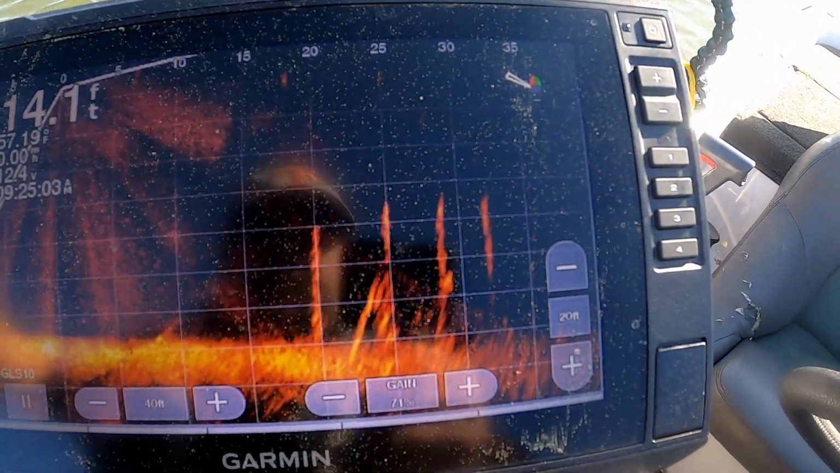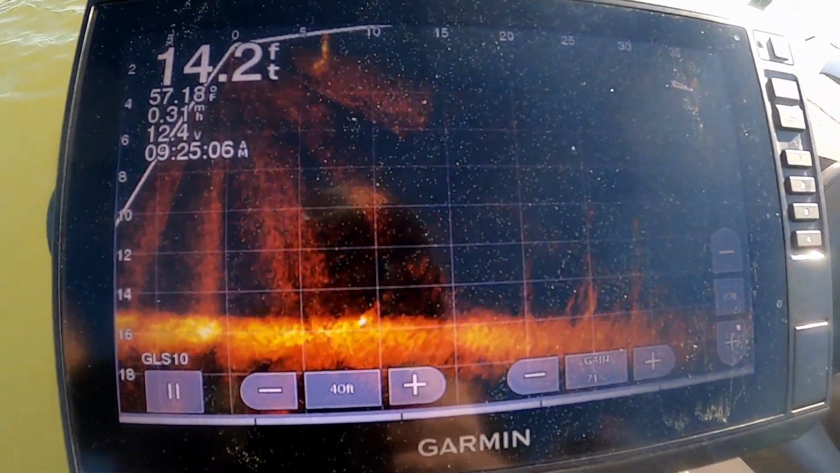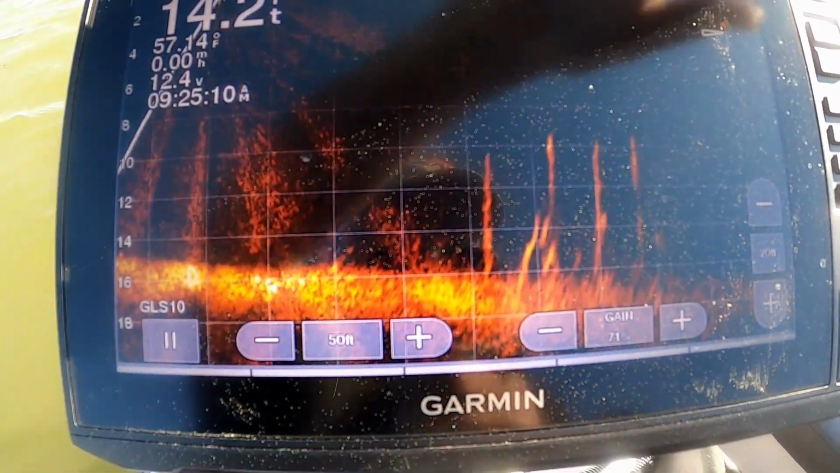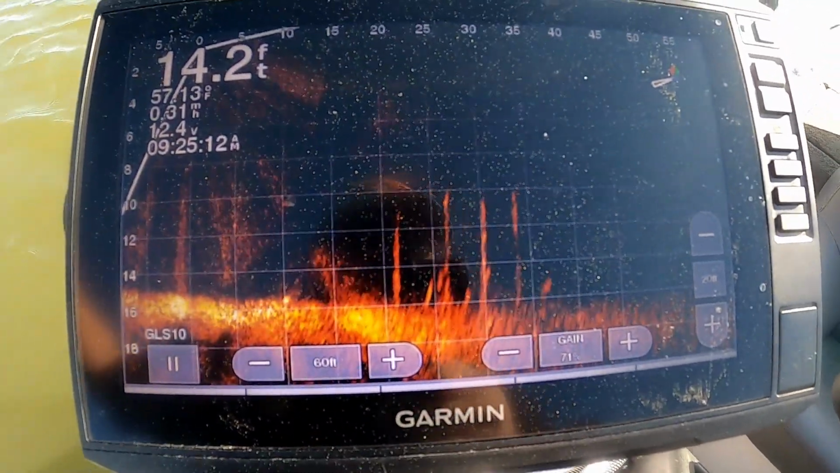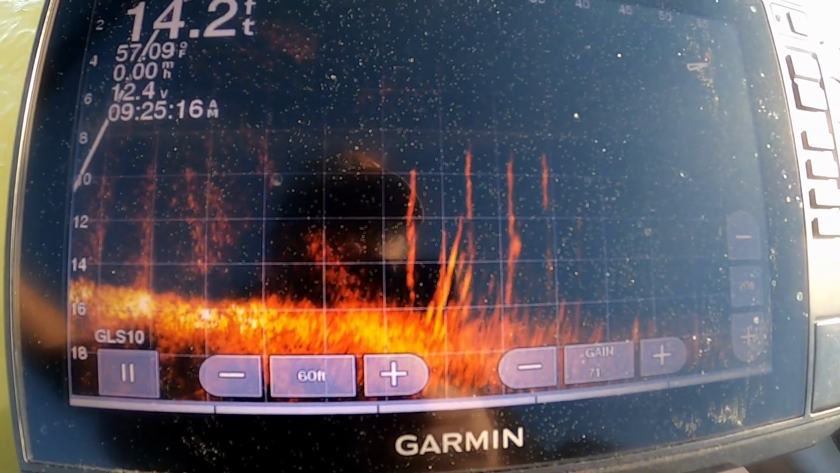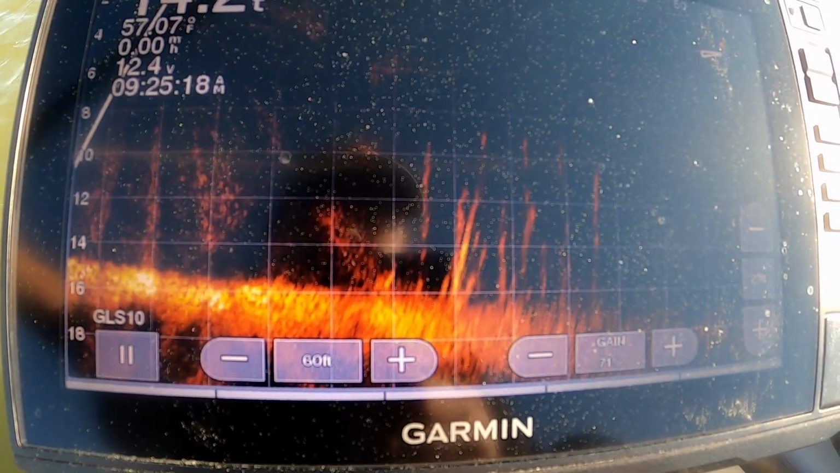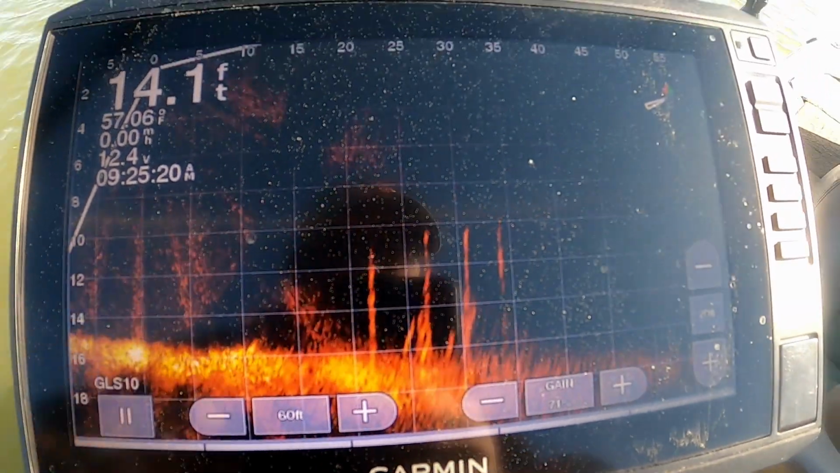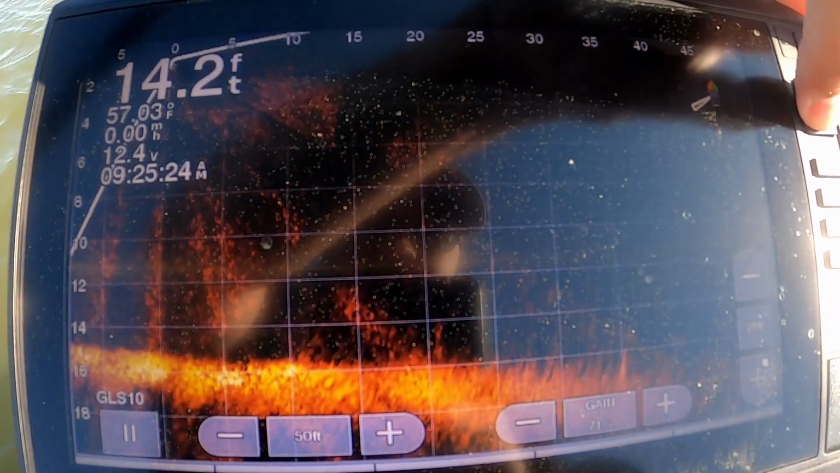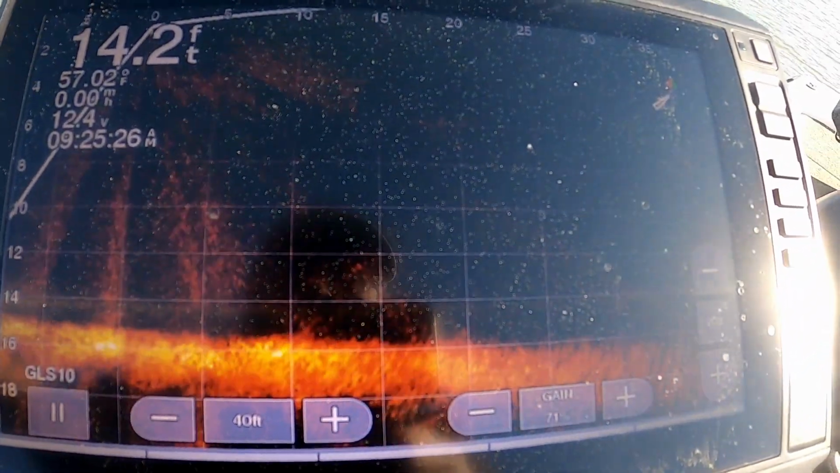Here's what I'm talking about. These beds aren't really thick in there, and as I approach, let me zoom out a little bit. Alright, so you can see it's not a lot in here. You see a few dots right there in that little section. It's not loaded, part of that's just a stake bed. But as you get closer and zoom in,